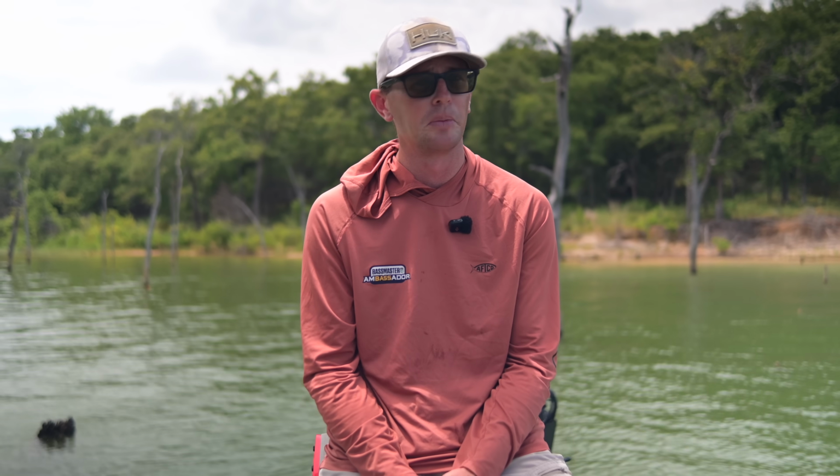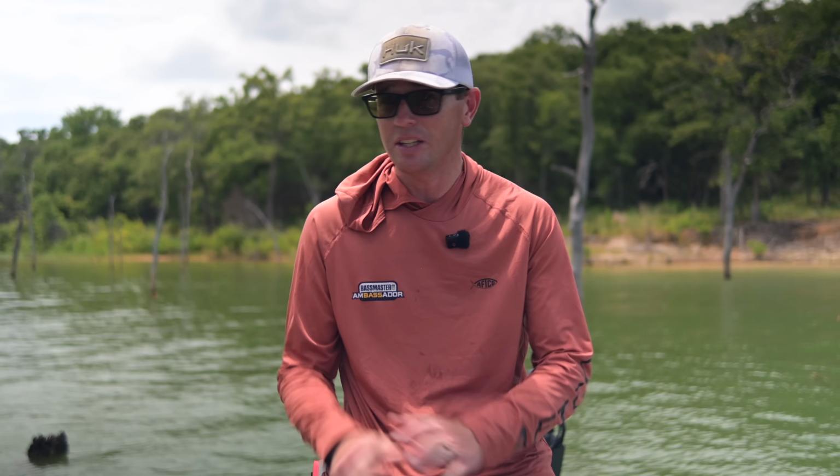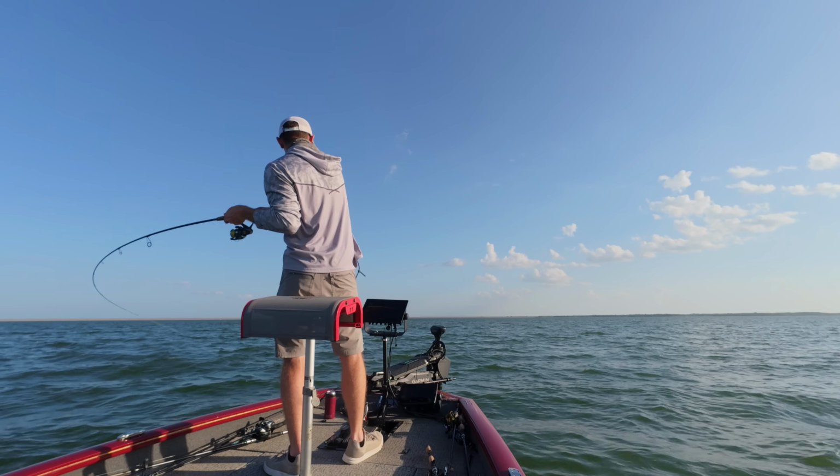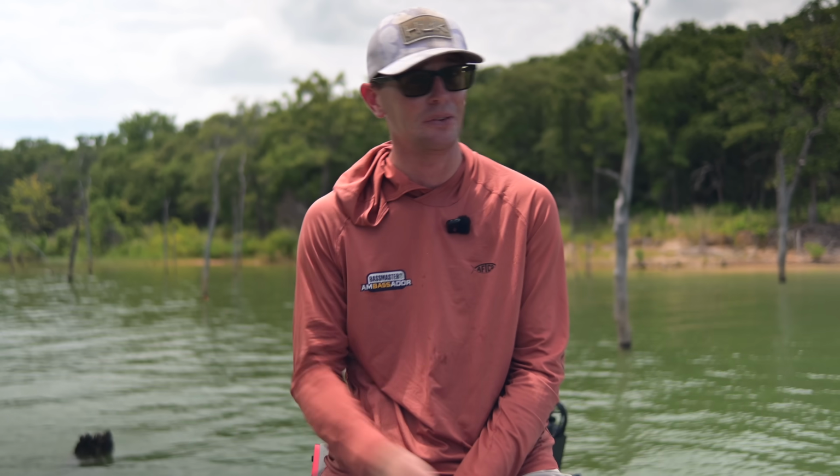Have you just gotten LiveScope, Active Target, or Mega Live on your boat, and you're realizing that pretty much everybody on the internet is better at it than you are? This forward-facing sonar thing is not easy. It's not as easy as it looks on YouTube, where they cast out, they hit it just right, they put the fish in the boat. It's quite difficult, right?